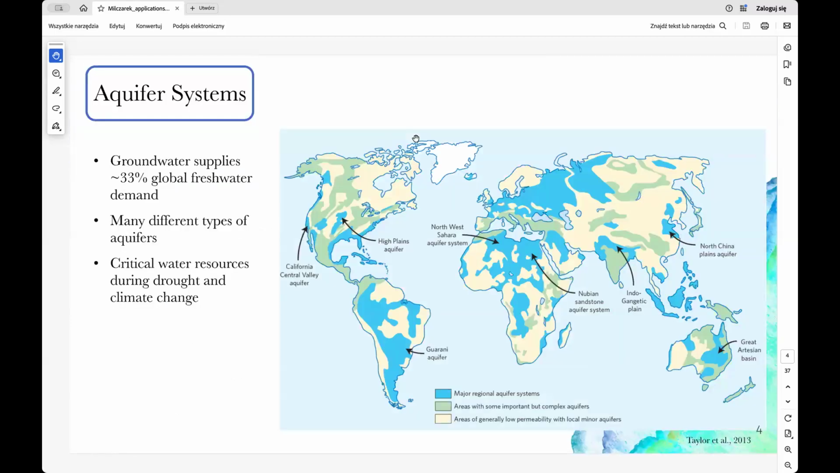Some introduction. To start, let's talk about aquifer systems. Aquifers are reservoirs that hold groundwater and supply roughly one third of global freshwater demand. Aquifers can be found all over the world. They come in many sizes and can be composed of a wide range of geology, including unconsolidated alluvium, sandstones, carbonates, or metamorphic rocks. In the context of climate change, these water sources have become even more important as surface water availability becomes less stable.